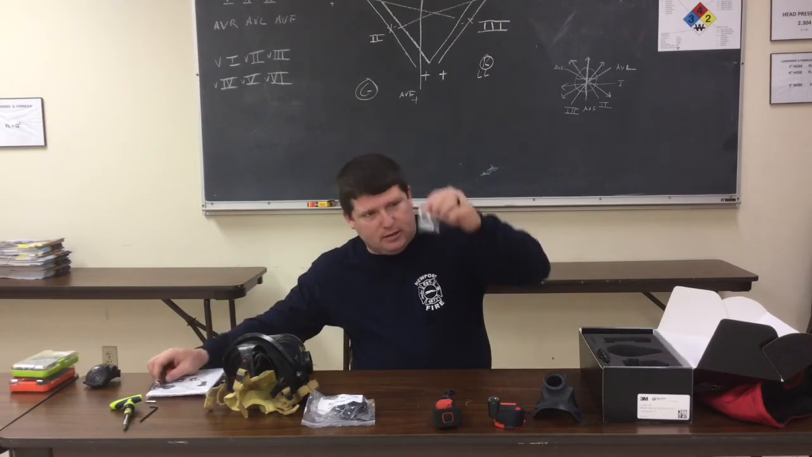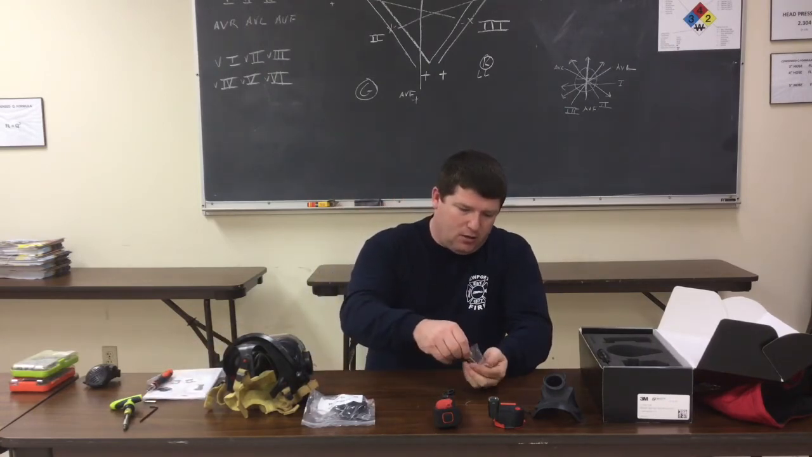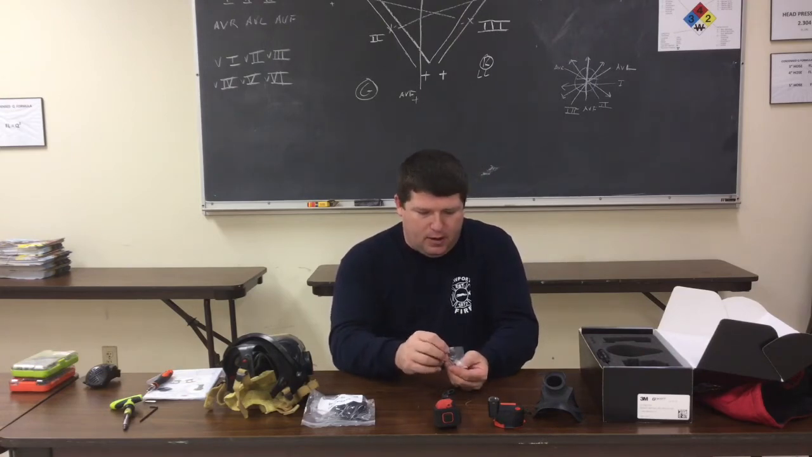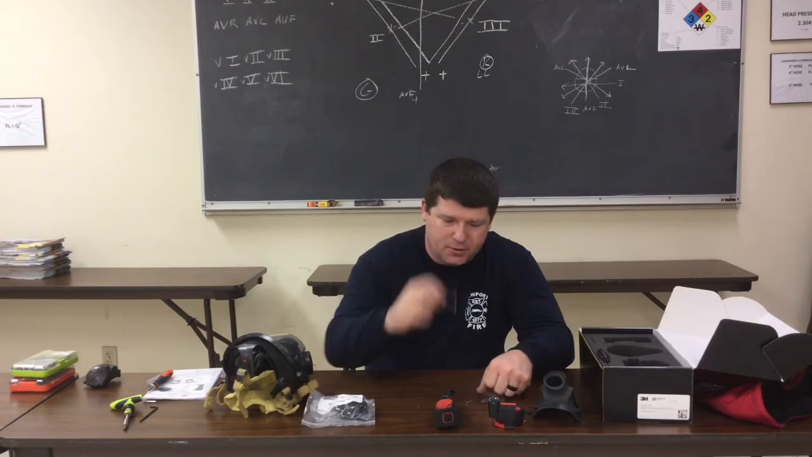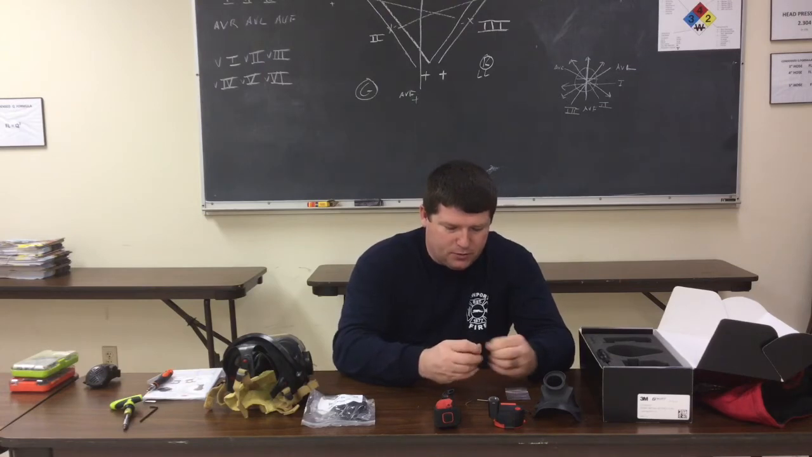All right, so next I've got a small package of hardware here. You've got a long Allen hex head type screw. It's going to go in your mask. You also have a small black Phillips head screw with a black washer. So just set those aside.